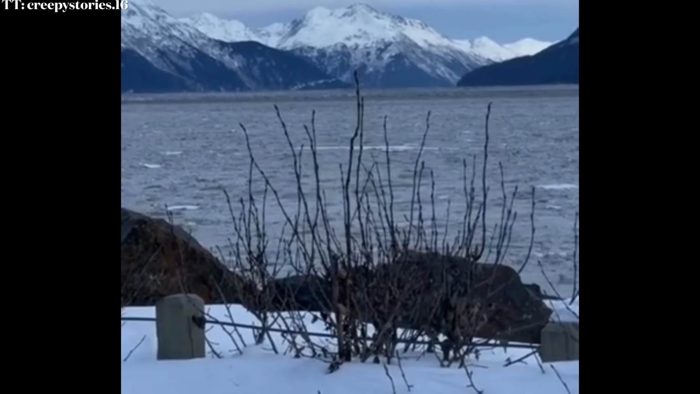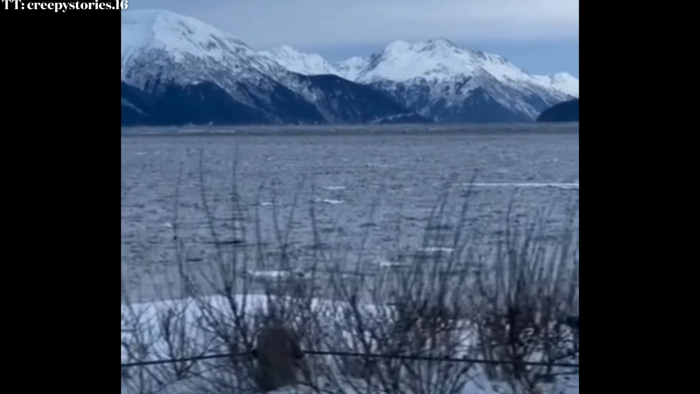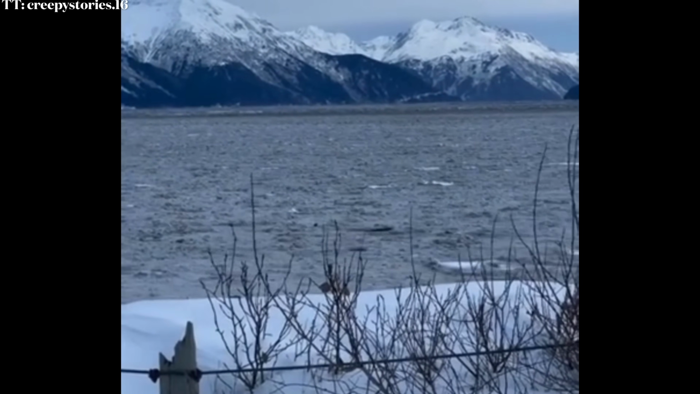Alright, so it's moving. Okay, when we start moving, it looks like it's still, and then you can tell it's moving.